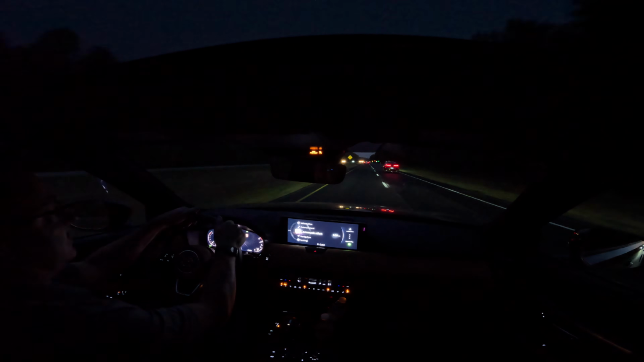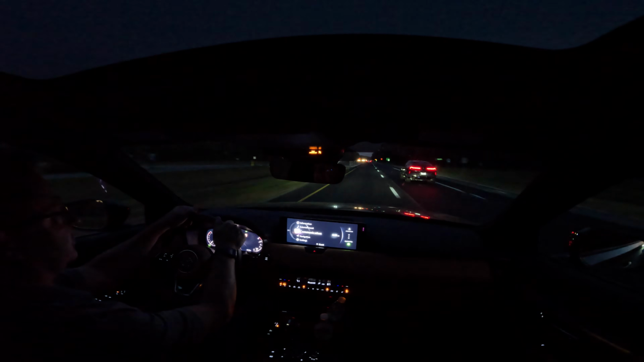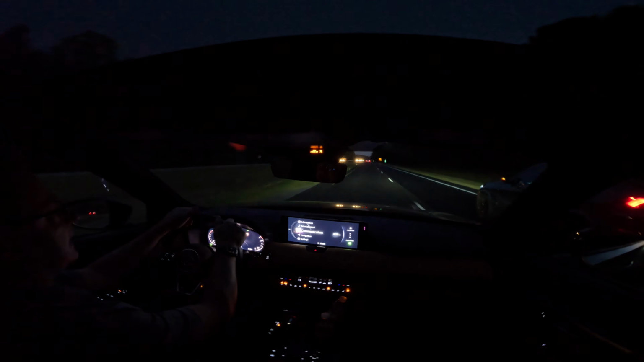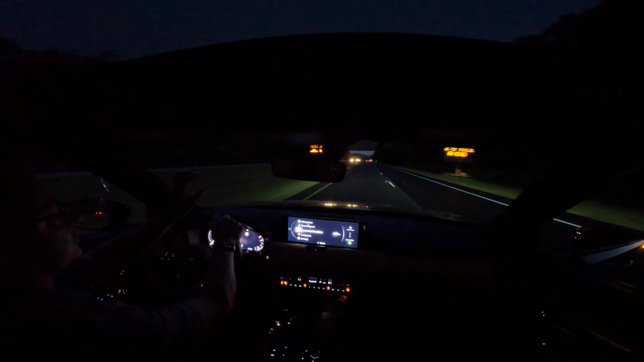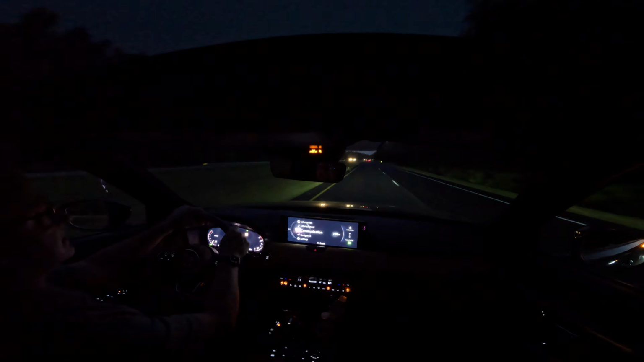The active driving display up here, the head-up display, it's actually very nice. It shows you in big print what the speed limit is. It tells you what you're going right now, and I really appreciate that. It's not distracting at all. It actually outlines the square if you're going too fast above the posted speed limit. So a lot of good safety features.